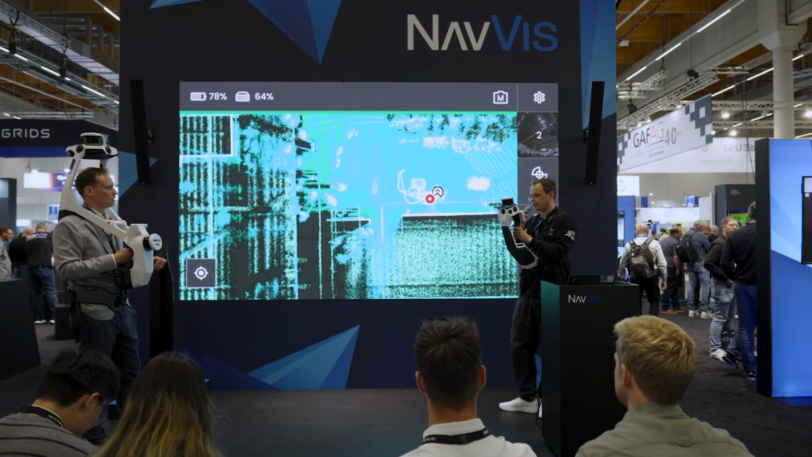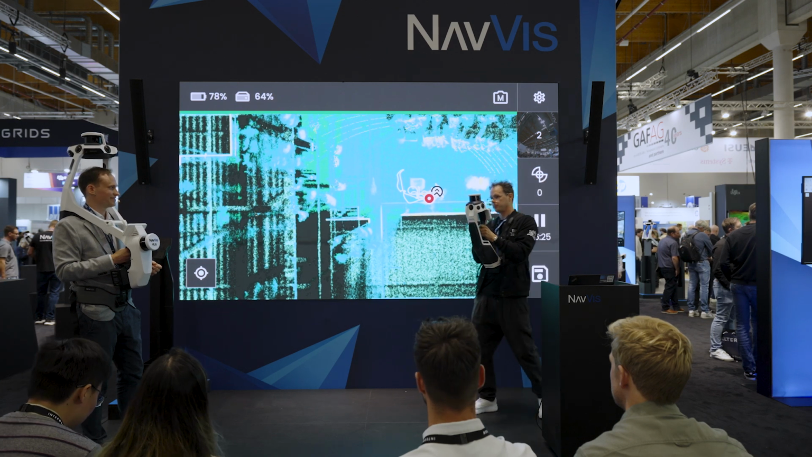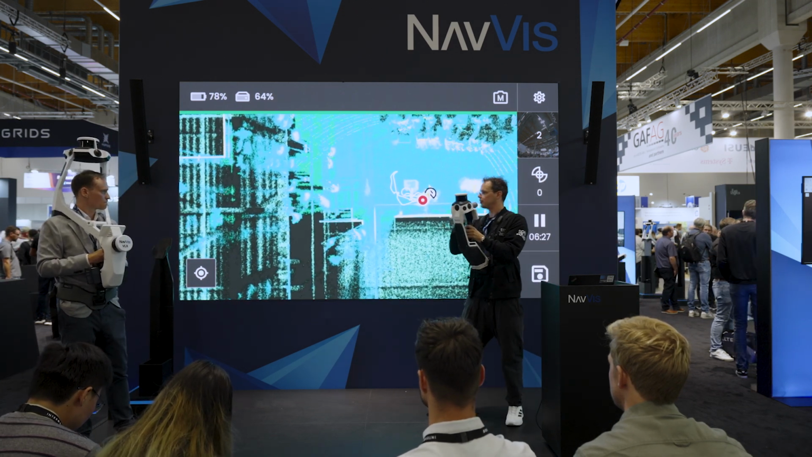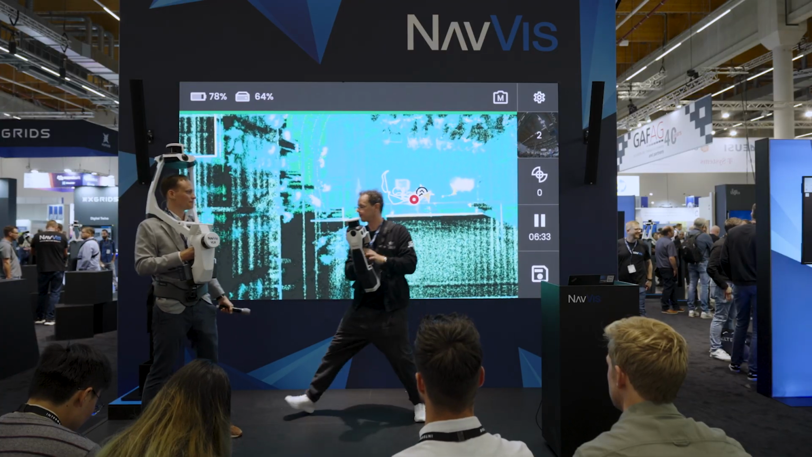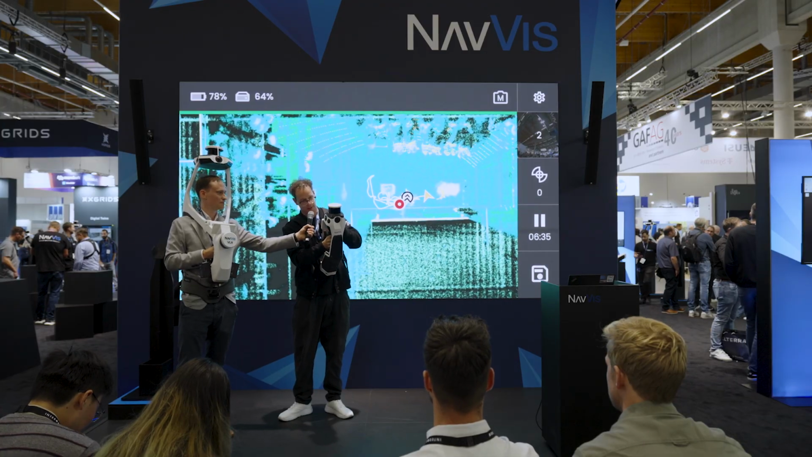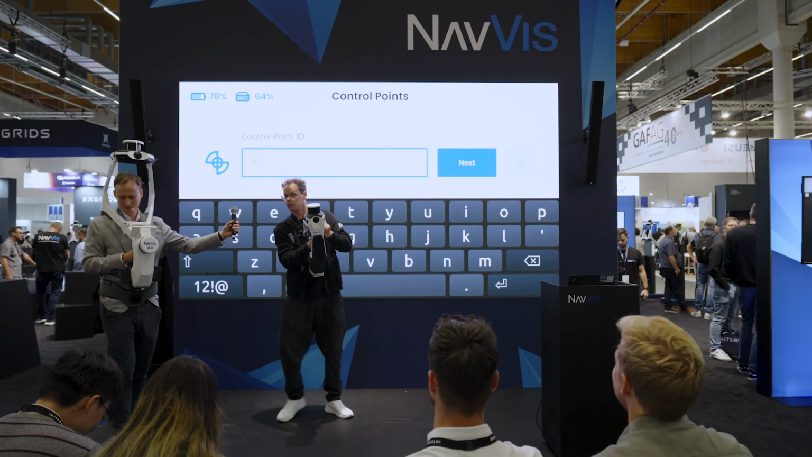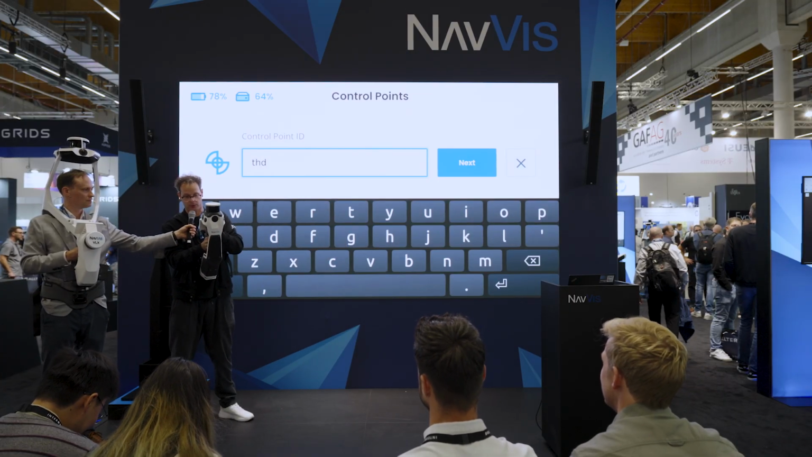Okay, another thing. You can, of course, take control points, I guess. I wanted also to show you the control points, but it's hard to do actually with that mic. How to do that? If you want to create control points, you type the button that looks like a control point. Okay, can you come over here? You type whatever the control point is named.